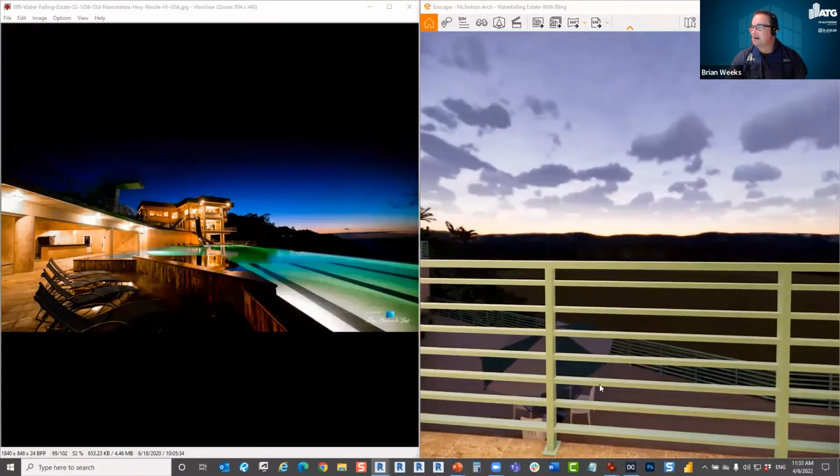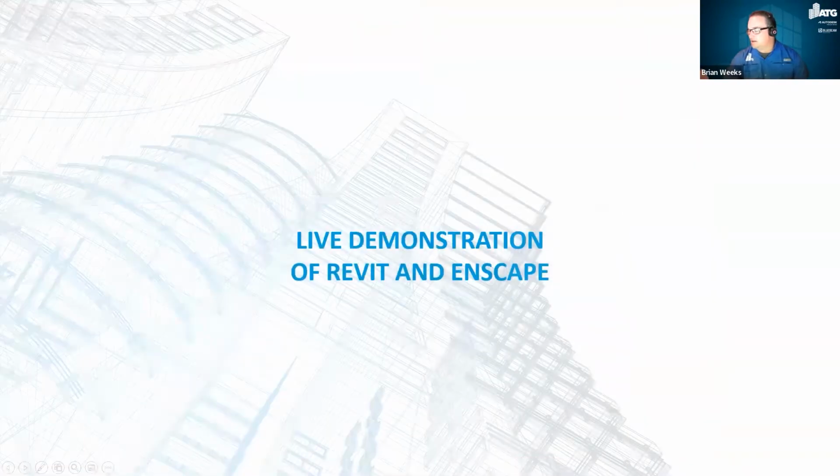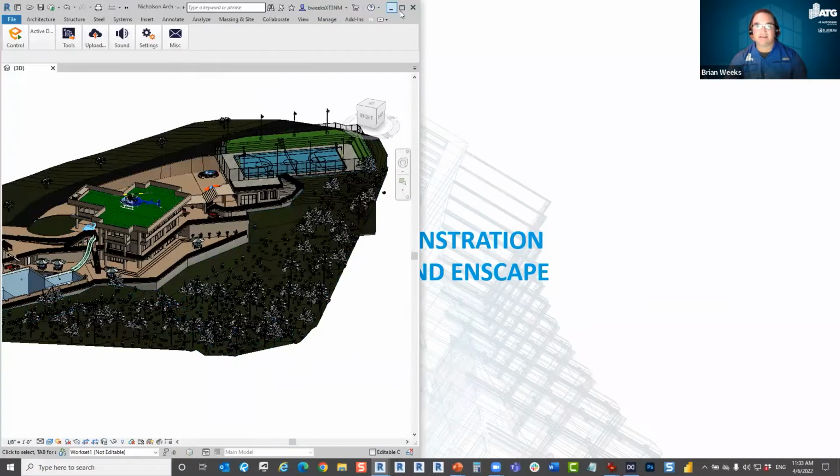Can you go over best practices for starting with the point cloud in Revit and first steps for adding Revit walls and floors? So again, let's go back to Revit best practices.